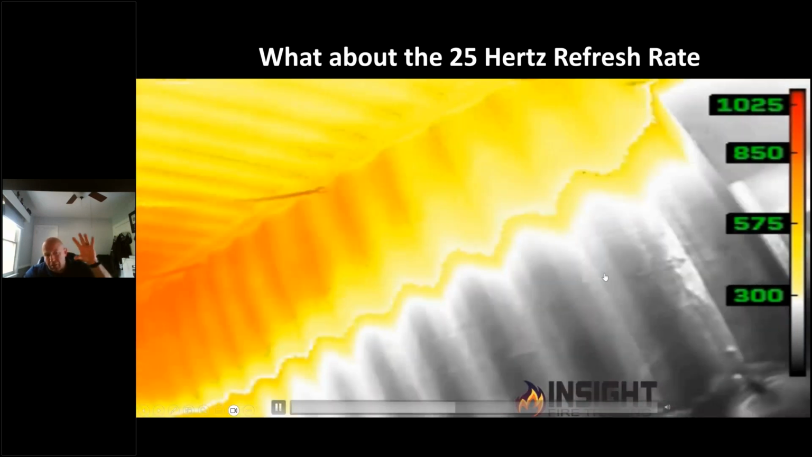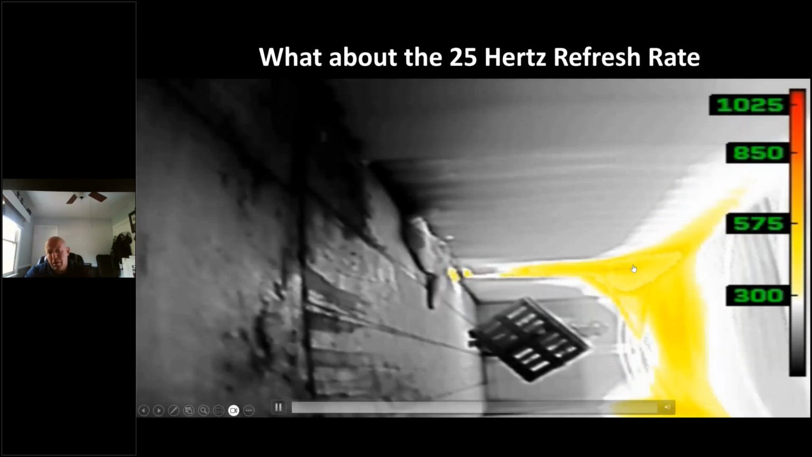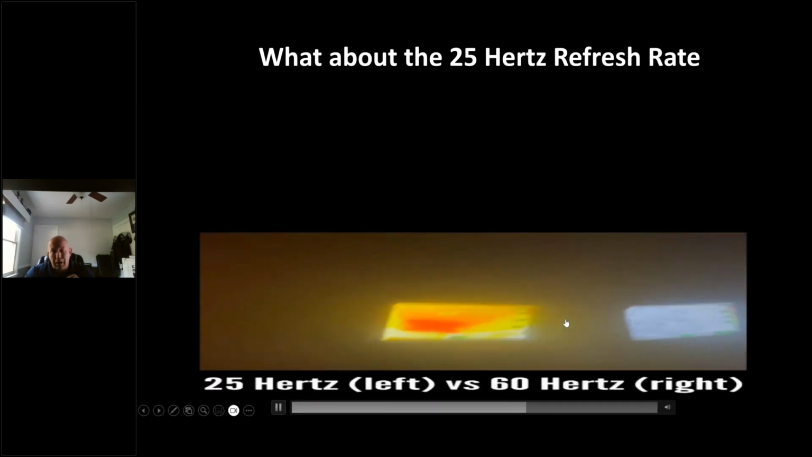Above 800, it gets a little saturation and the colorization is not as translucent as some other models on the market. So you don't have a perfect camera out there anywhere. But as far as for me being able to work, this is what kills everything.